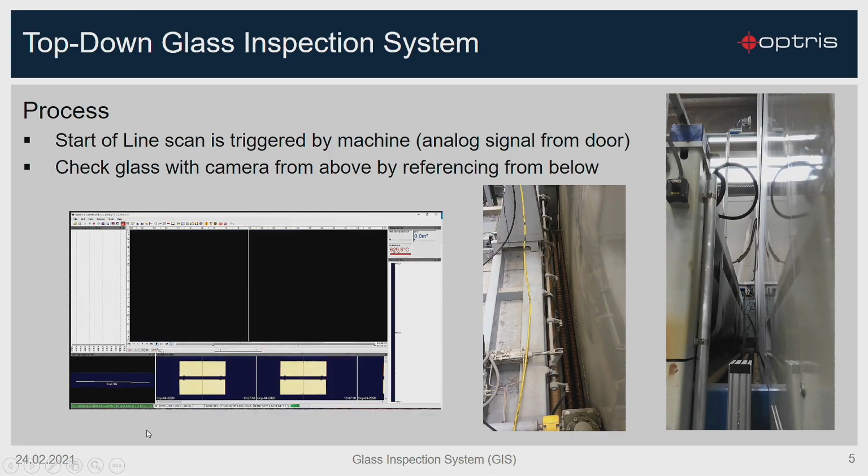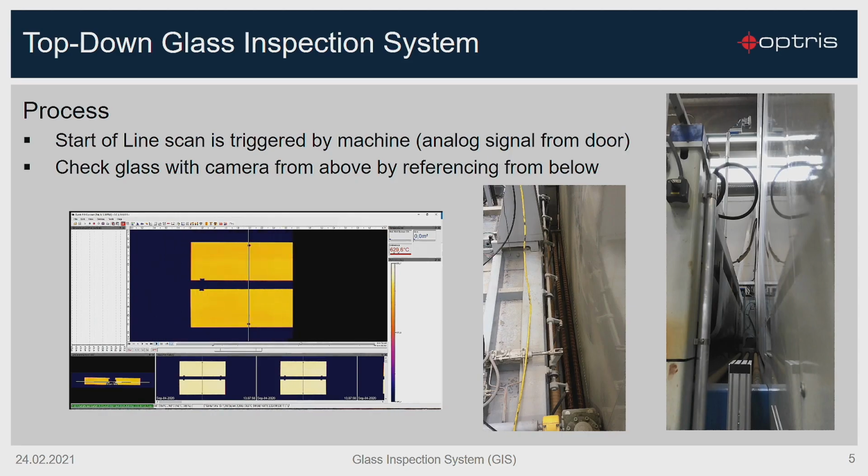At this time, our software Pix Connect is scanning line by line the glass sheets, and you can see as a result that the software shows the glass sheets immediately as line scan. So all we need from the oven door is a signal, a trigger signal, to start and stop the line scan in the Pix Connect software.